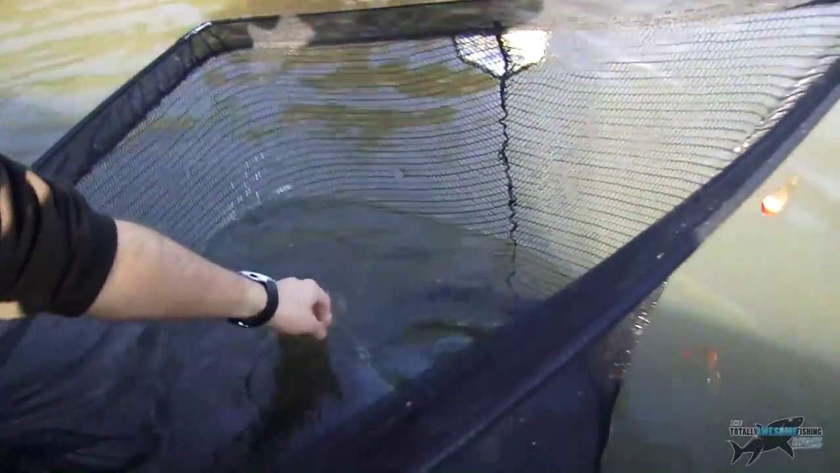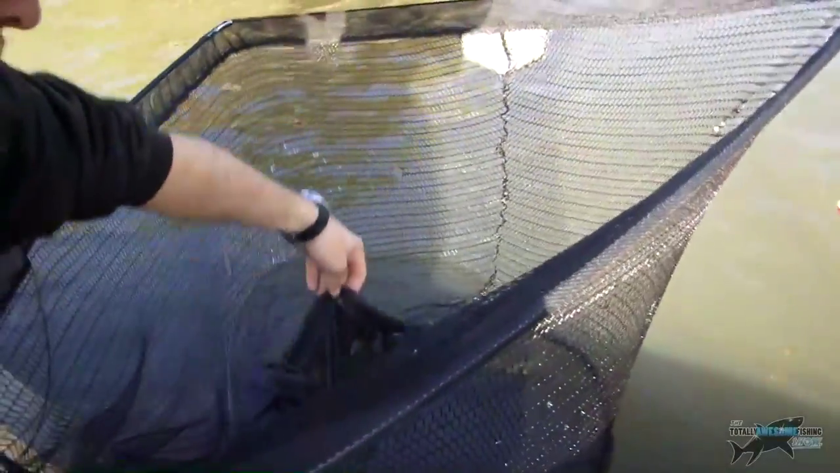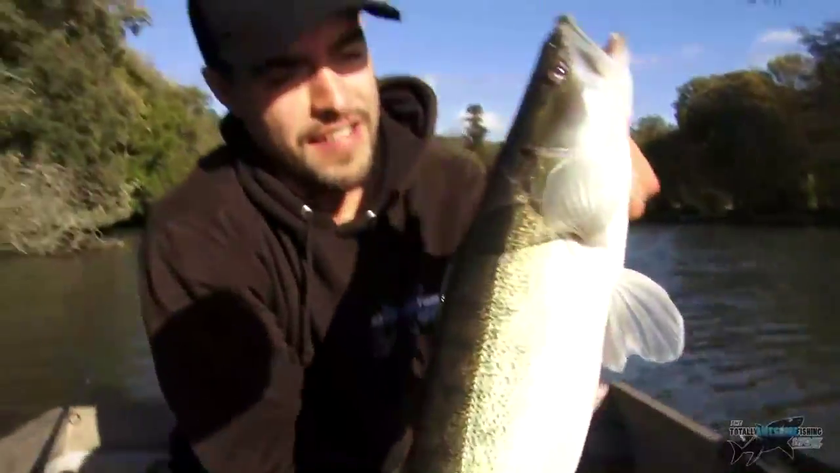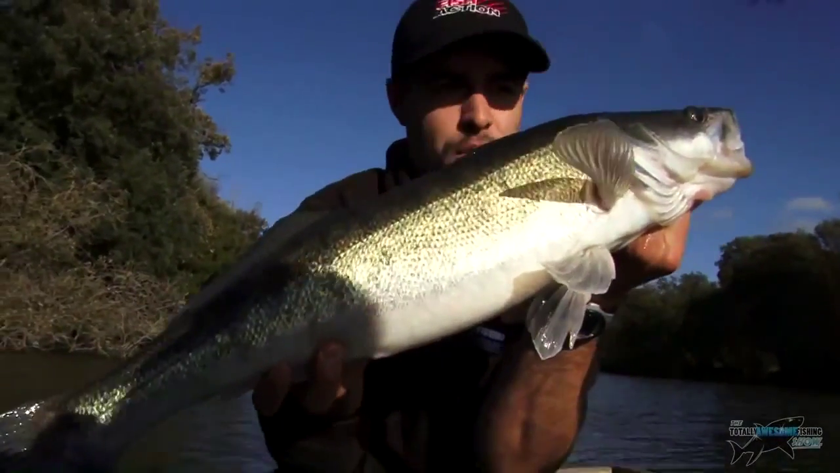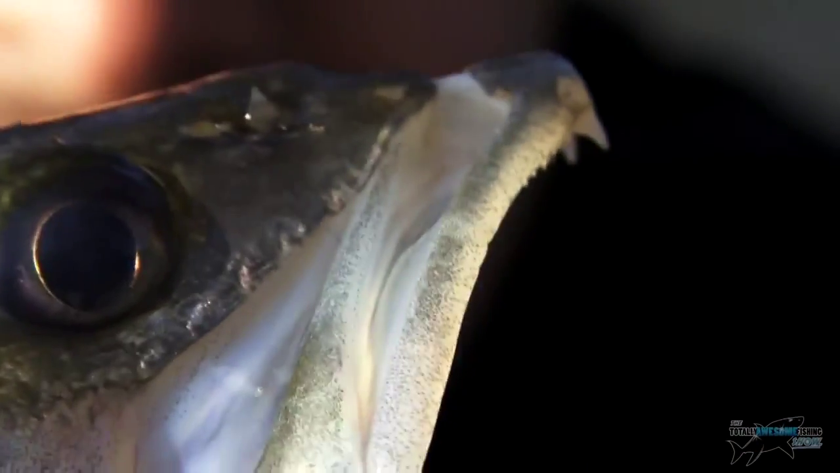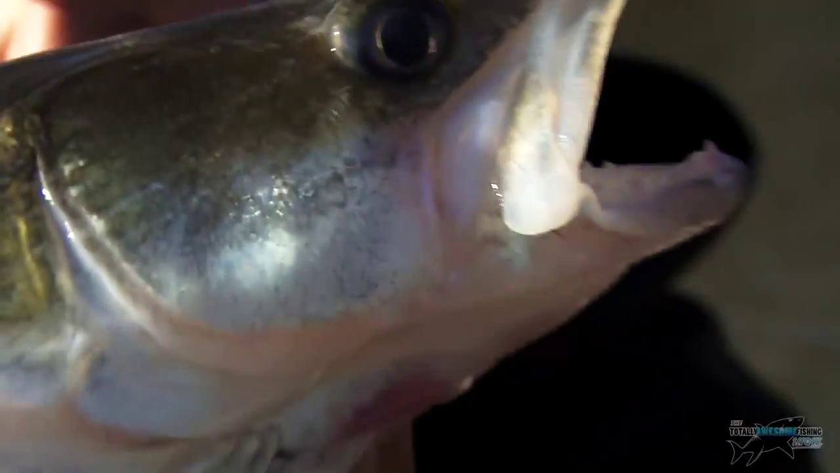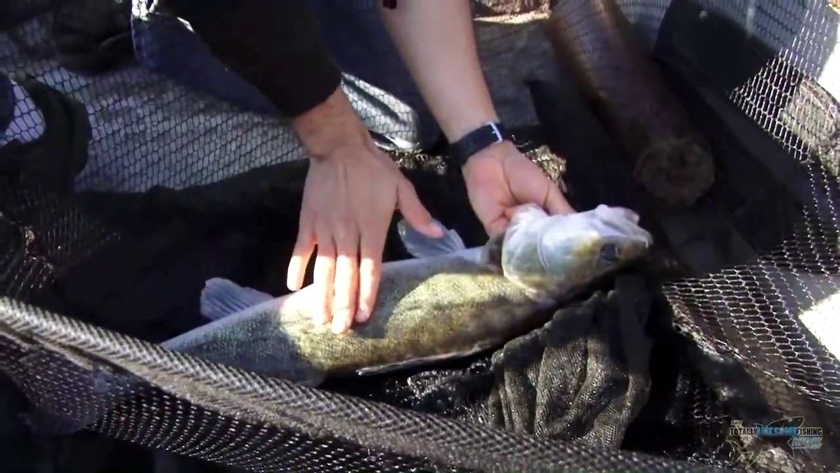My first ever Zander. I've never seen one in real life, let alone caught one. I'm going to get it on the unhooking mat. Yeah, he looks decent. Let's show you guys, and we'll get it weighed as well. A totally awesome Zander, folks. Unbelievable. Look at the size of that eye. You can see they're night predators. You see the vampire-like fangs at the front. They've got really rough skin. They remind me of a shark. So they're not slimy? No, one way's really smooth and one way's really rough.